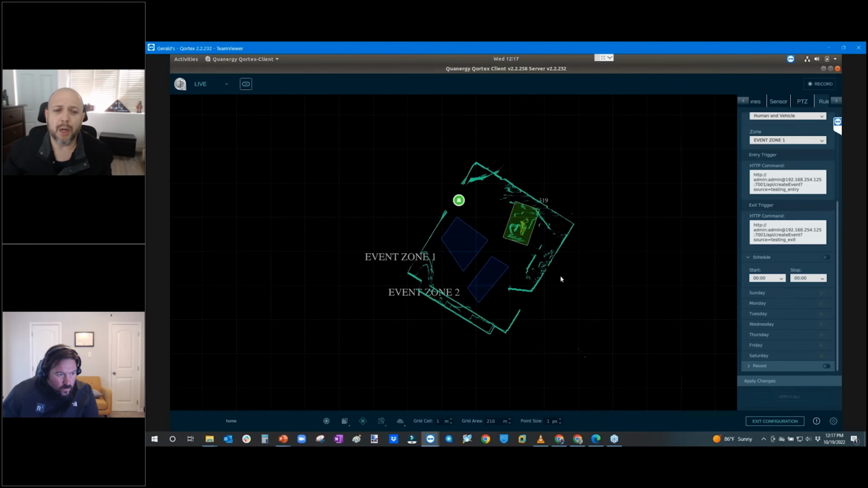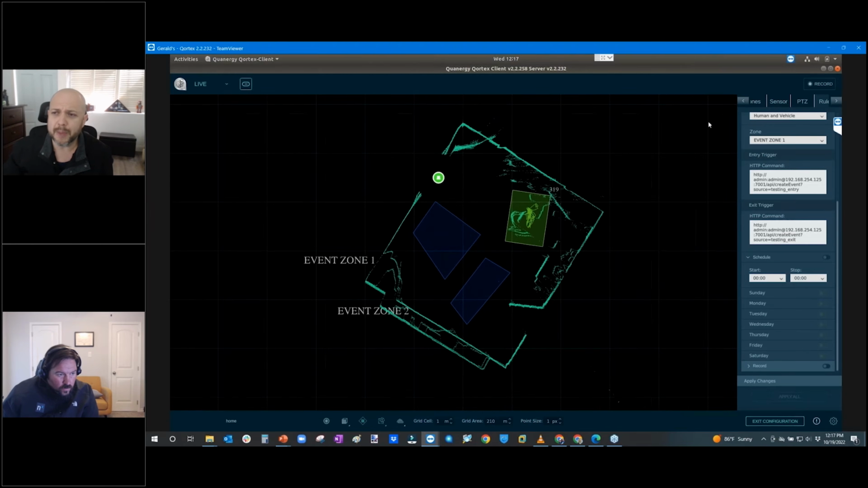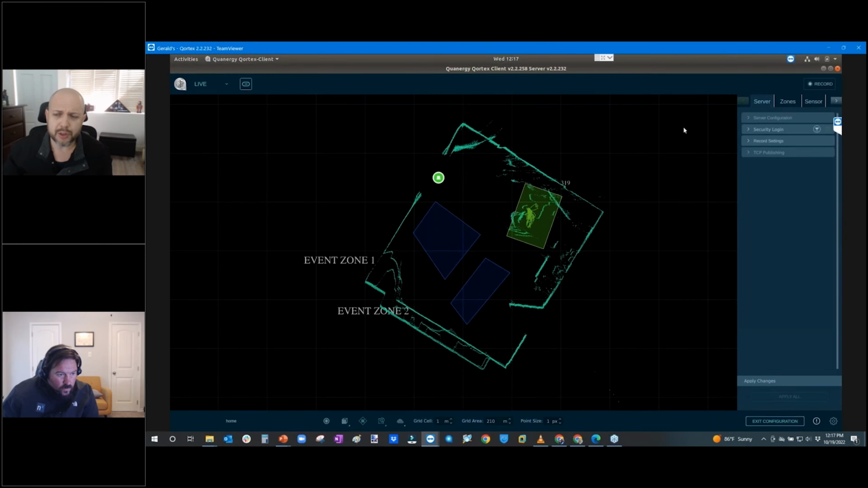All right, as I showed you earlier, this is a top-down view of my home office. I'm already logged into the system, already authenticated to Qortex, and what you're seeing here is a 3D digital twin of my environment. The sensor's off to the side of my refrigerator here behind me. What I'm going to show you is how we're able to create 3D zones. Within Qortex, we have the concept of event zones, exclusion zones, and inclusion zones.